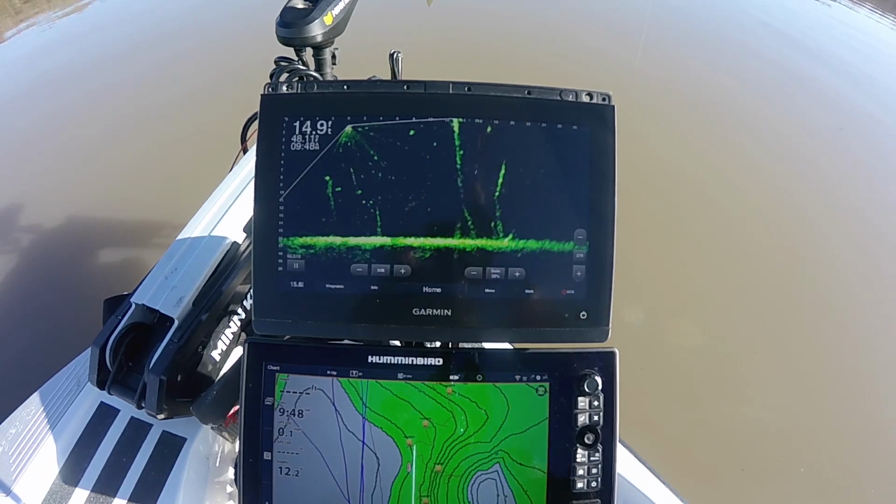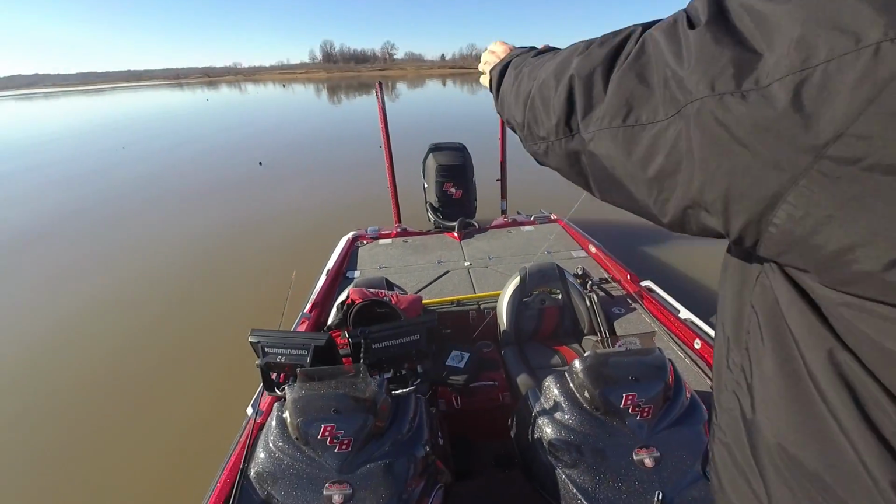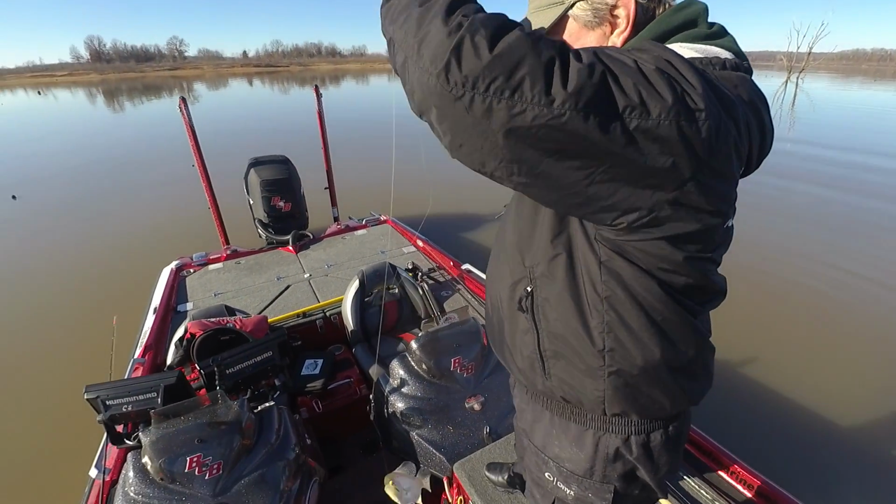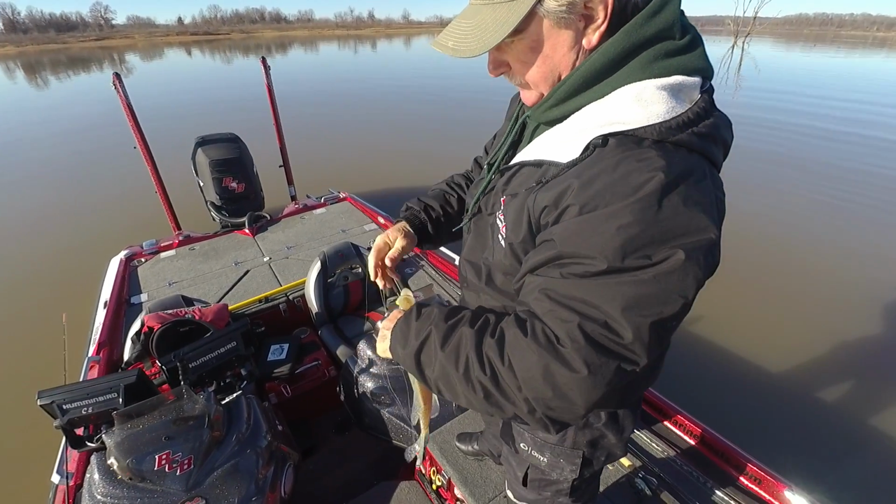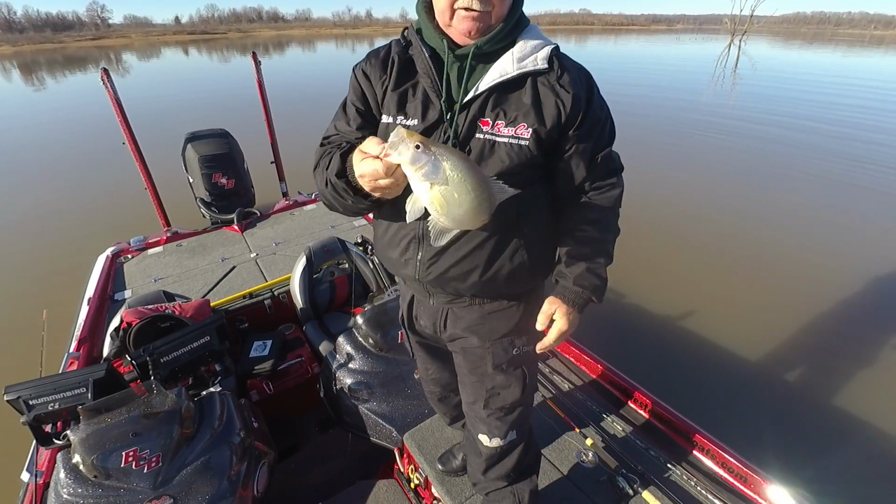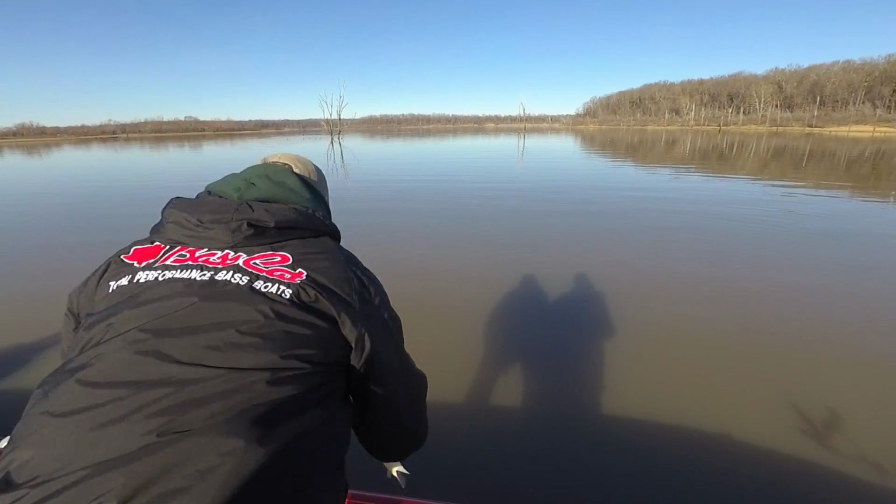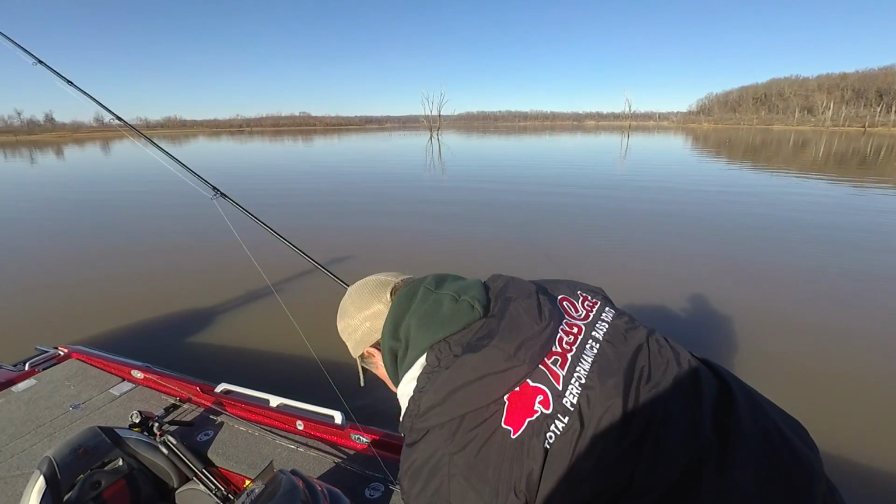There you got one. Good fish too. Woo! Nicely done. Now, did that mean anything, that fish was further out than the others? I mean, were they that spooky? I don't think so. Did we just find one that wanted to bite? I think we just found one that wanted to bite. Solid 13-incher, man. That's a nice fish. Beautiful. And we've been here 5 minutes. Nicely done, Mike Baker.